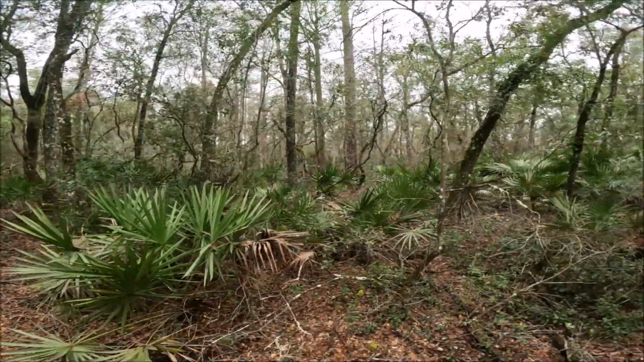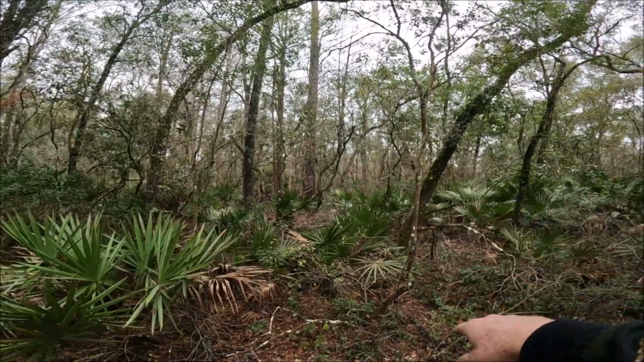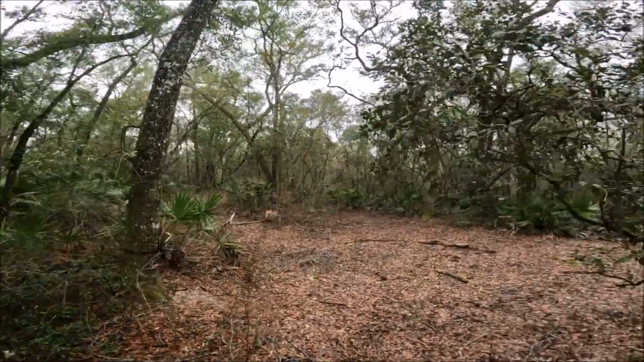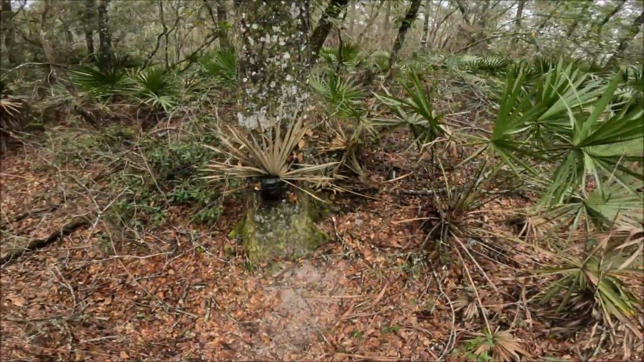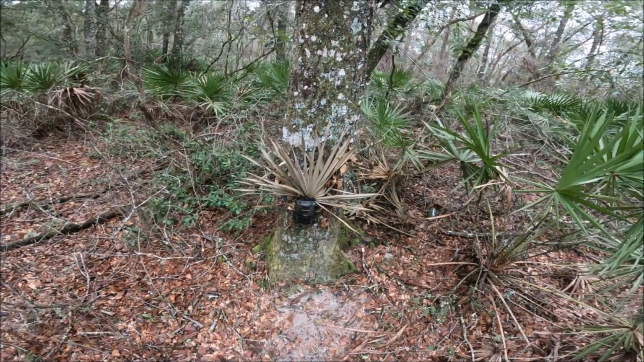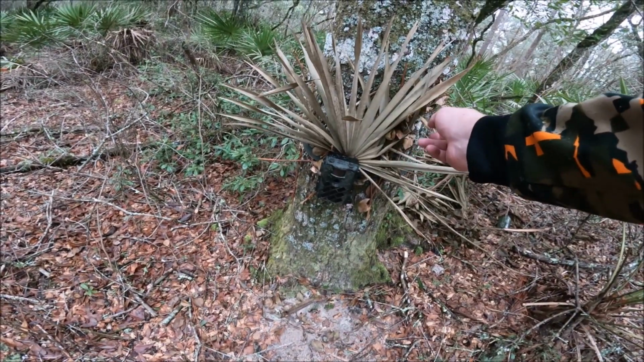And you've got a nice water source right here with a small game trail going into it. So I put my trail camera right here.